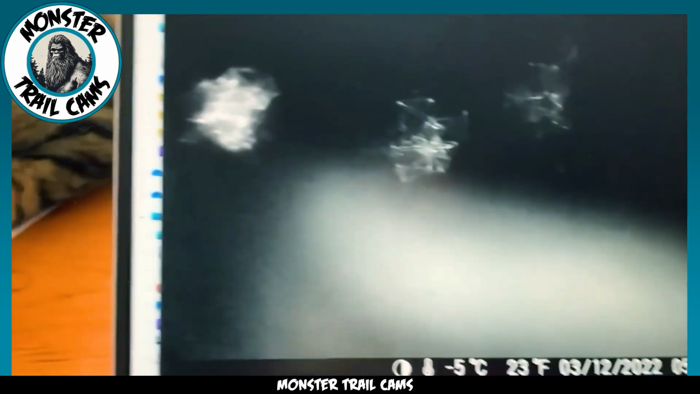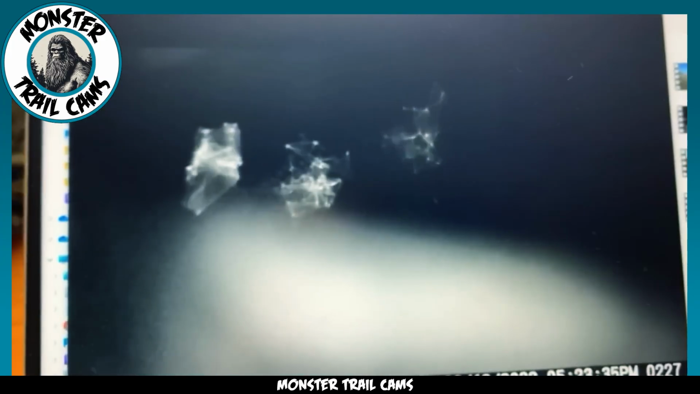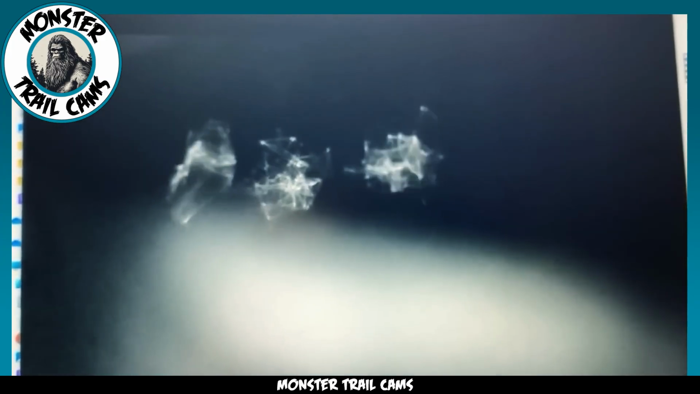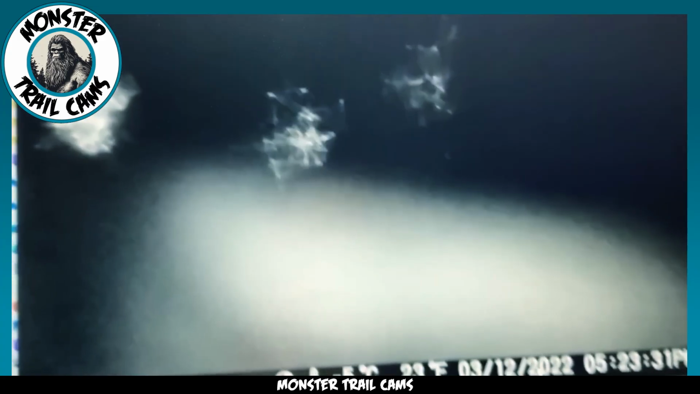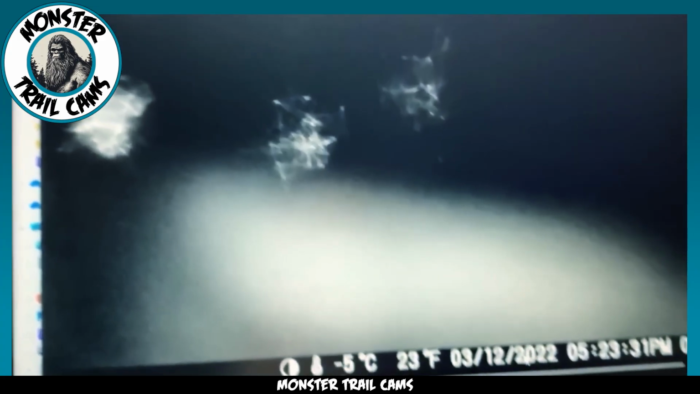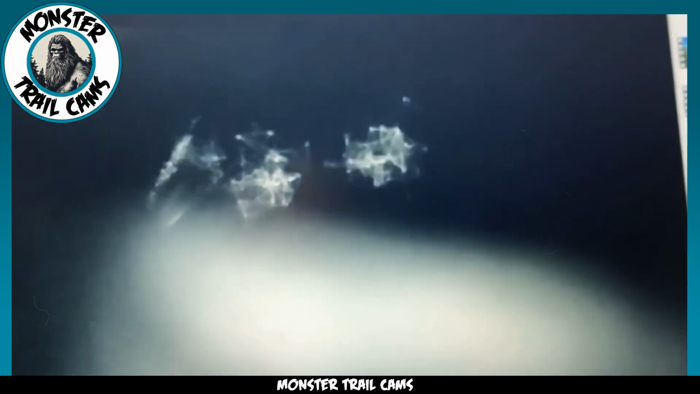The lights appear to move around the frame independently, making it unlikely that we are looking at any type of camera malfunction. If you ask me, they look like beings of some sort. Maybe ghosts or some unnatural spirits that haunt that section of woods. Let us know your thoughts, or if you've ever seen this type of phenomenon before.